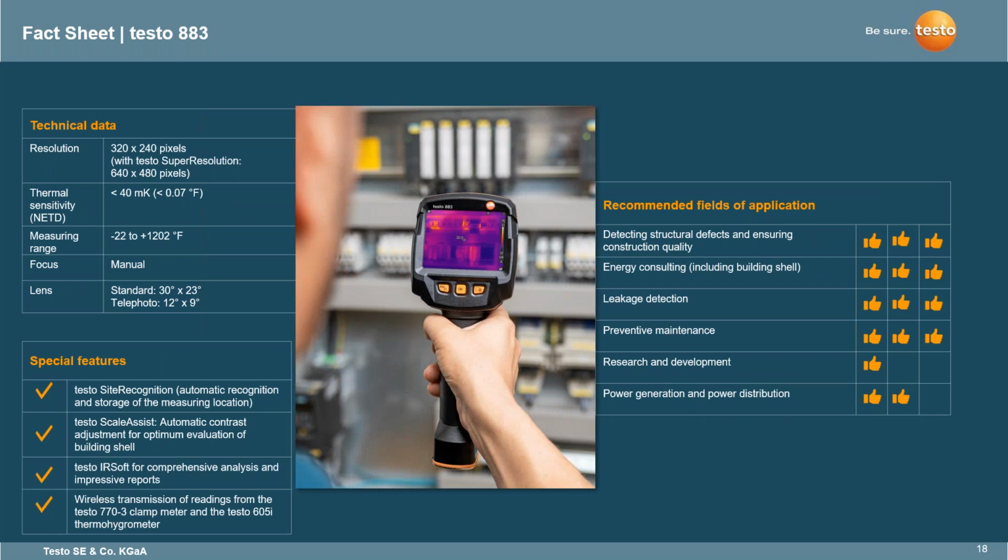So for the Testo 883, this one is, again, a 320 by 240 with super resolution. This one was released about a year and a half to almost 2 years ago now that this imager has been out. This one primarily is an imager that can do everything from building, facilities, and leakage, and preventative maintenance. Also can do power generation and power distribution. So a great imager inside the four walls of a transmission station or anywhere where there's power distribution, you're able to cover a lot of different applications within a location.